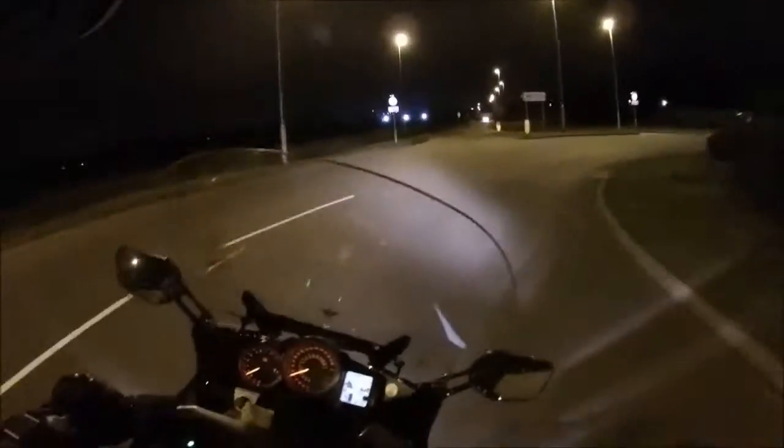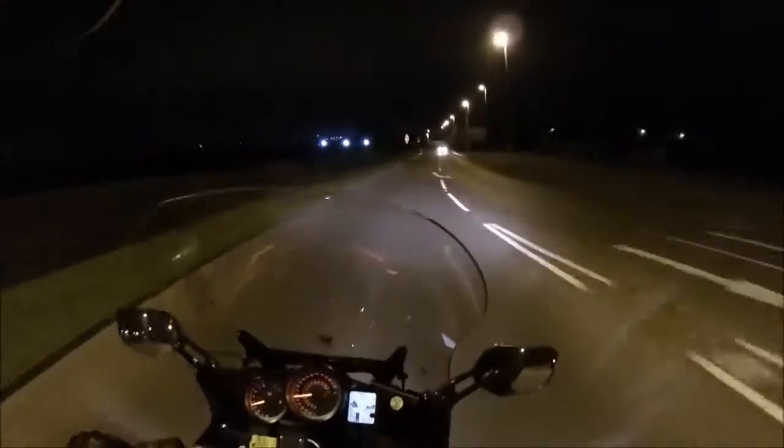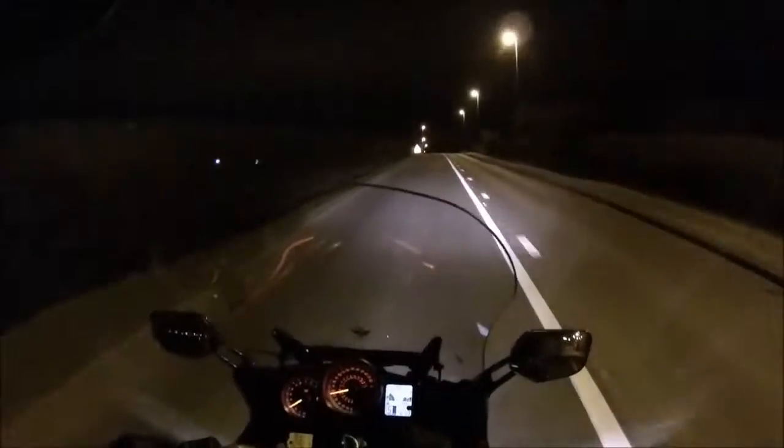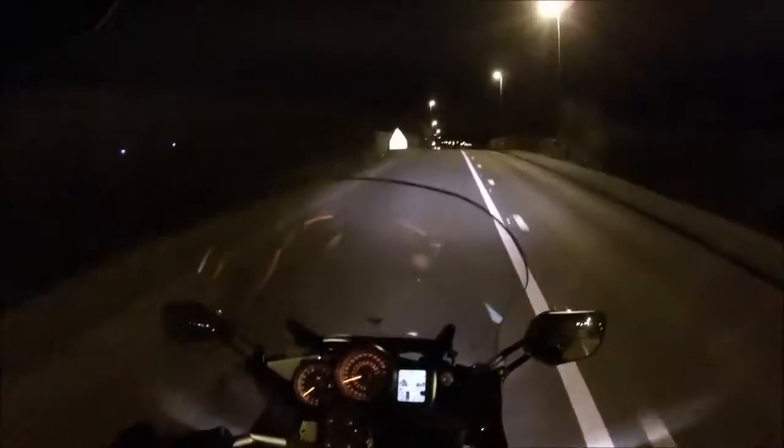This thing really is just a big sport bike. You can hustle it. I mean, it's a big bike, there's no two ways around it, but you can really throw it, swing it around a little bit.